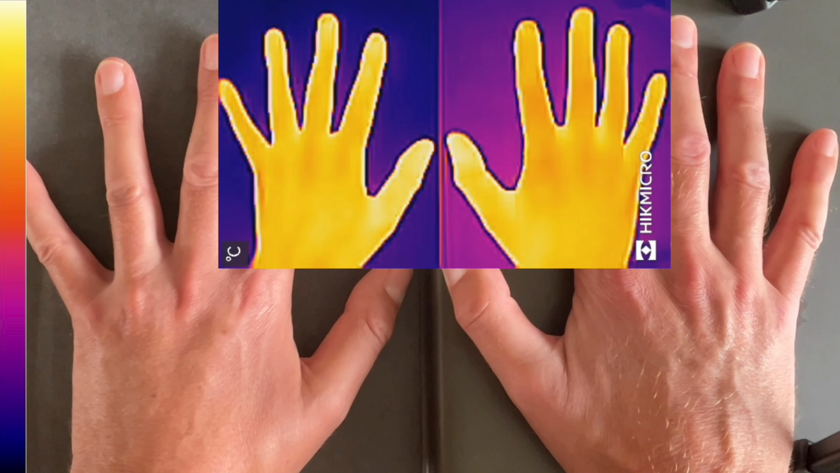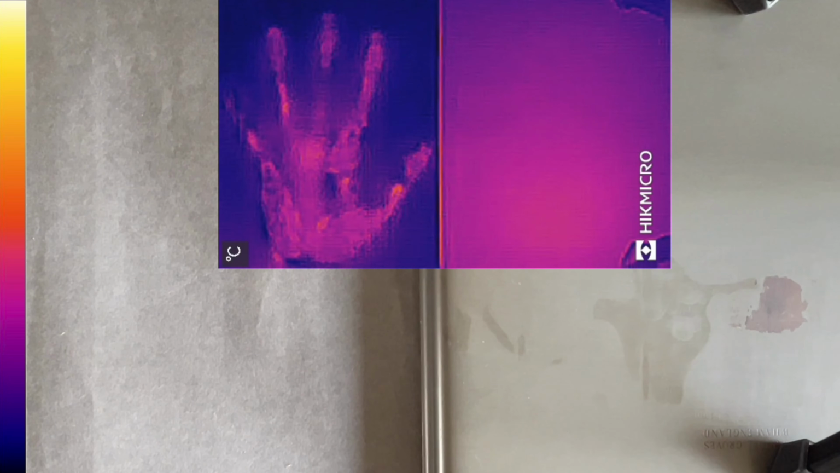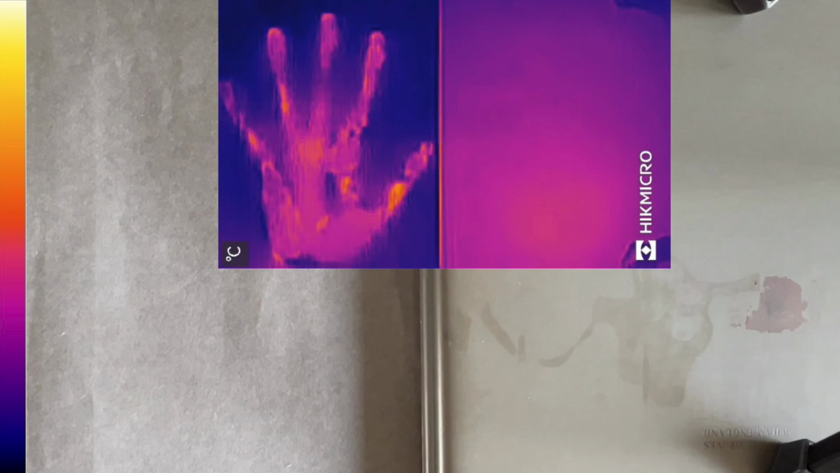And what's really beautiful is when you take the hands away and you see a clear handprint on the paper and you see just a blurry warm area on the metal. On the paper, only the area that you were directly touching has warmed up, whereas on the metal, because it was the good conductor, the whole area around it has also warmed up.